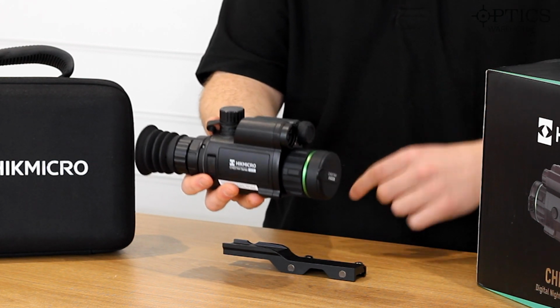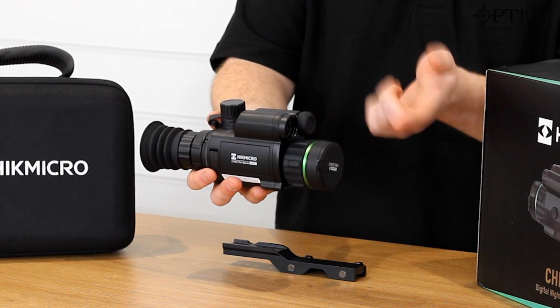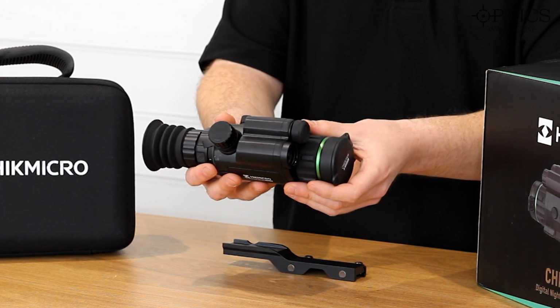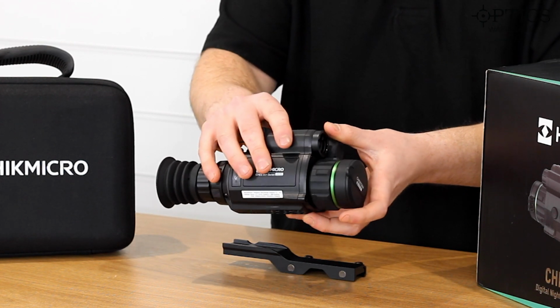What is unique to HIKMICRO and their night vision products, to identify them from thermal products, you'll notice obviously the green band on the front there. If you look at the Panther, you'd see the green band, look at this, look at the Stella, look at an Alpex, again, green band on the Alpex. Nice compact design. Makes it nice and easy and versatile for multiple different rifle profile setups.